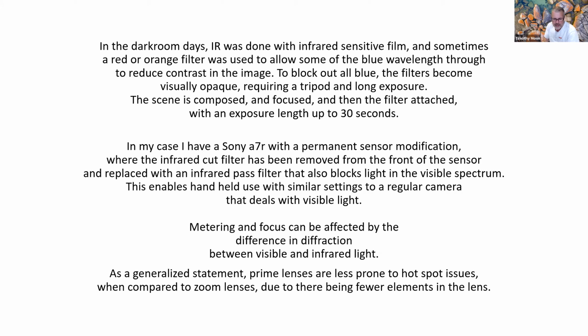The only other issue that pops up with infrared is that because of the nature of the lens, it focuses the infrared to the centre of the image, and you can get a foggy hotspot. Depending on the lens depends on how bad that hotspot is. In general terms, a zoom lens is worse than a prime lens because there's more glass and more opportunity for the hotspot to develop.